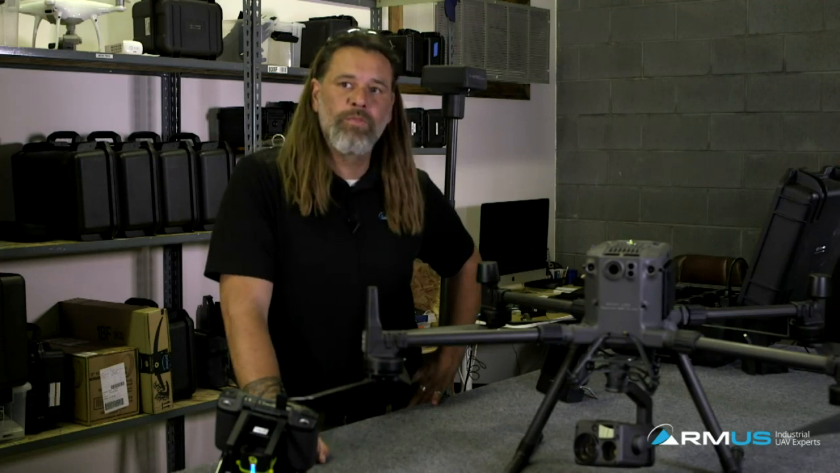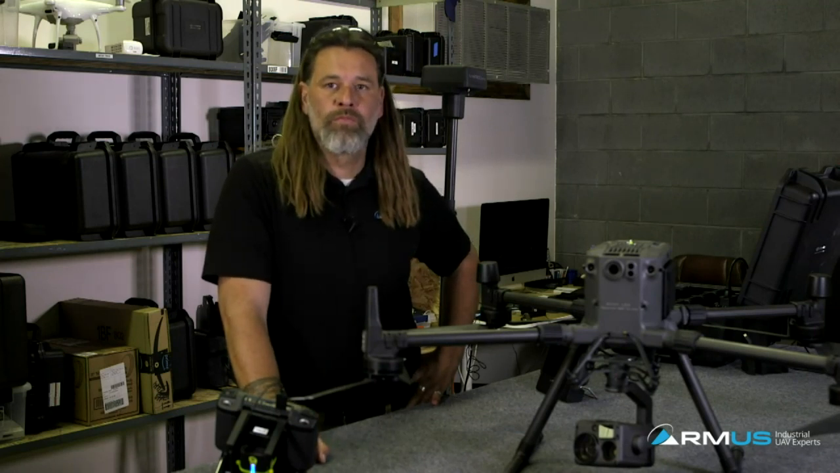Maximum operation altitude according to the DJI website. Oh, hold on just a moment. So max altitude according to the DJI website is? With the optional propellers, 22,965 feet. 22,965 feet. Yes. Well, when there's a car crash on Mount Everest, you'll be able to go get it. 22,000 MSL.